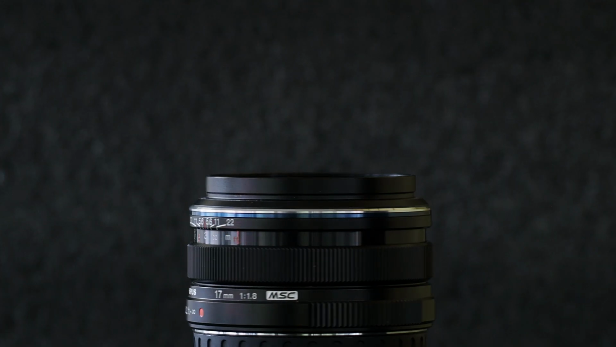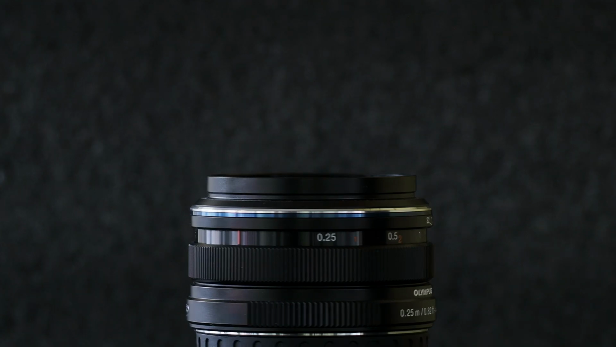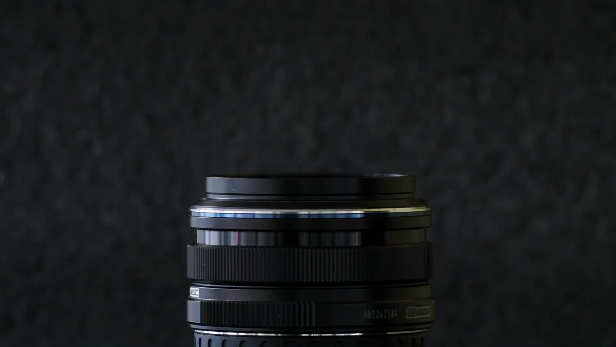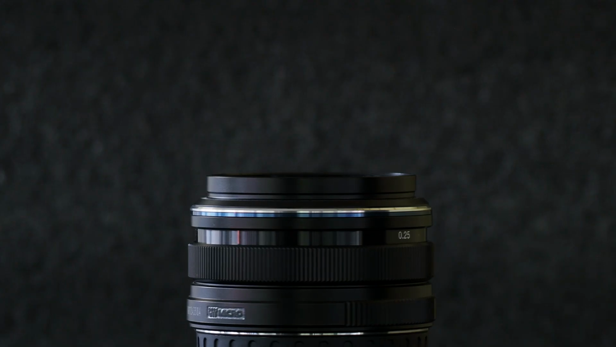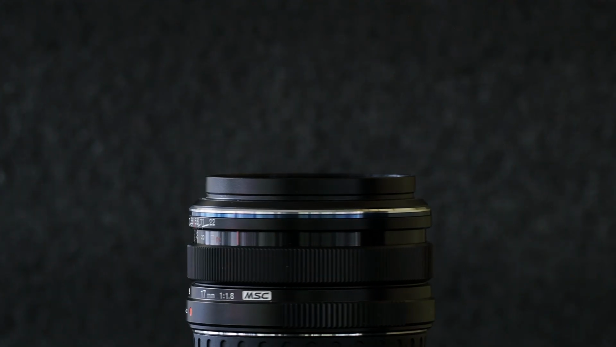It's a really useful focal length for everything from environmental portraiture and street photography, and I just like it for a walking around lens. I find this focal length is really easy for me to visualize. I'm never surprised when I put a camera up to my eye. It's just a fun lens to use for my normal color imagery, and I was hoping that it did well